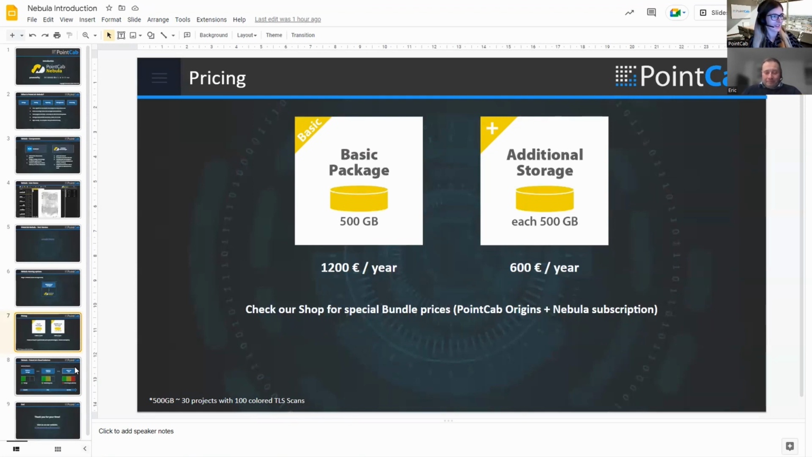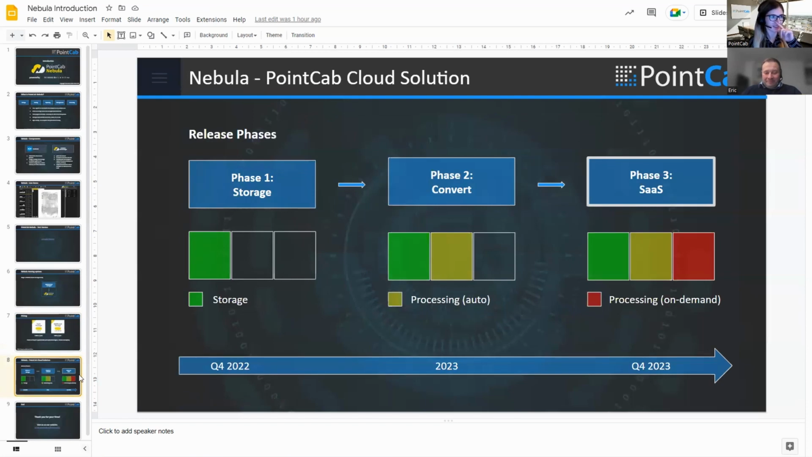All right. And last but not least, I wanted to talk a bit about the plans for development in the future. At the moment, we are in phase one with storage and visualization. We do have this solution that I just showed you.